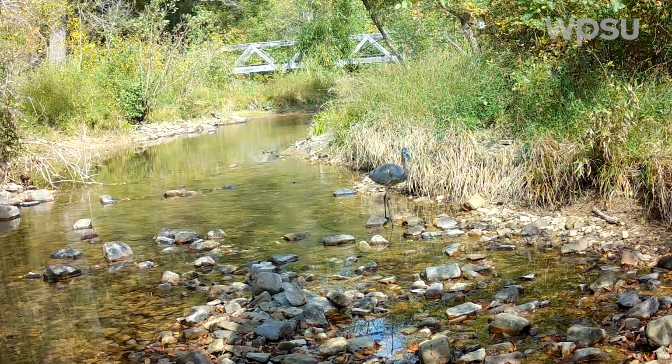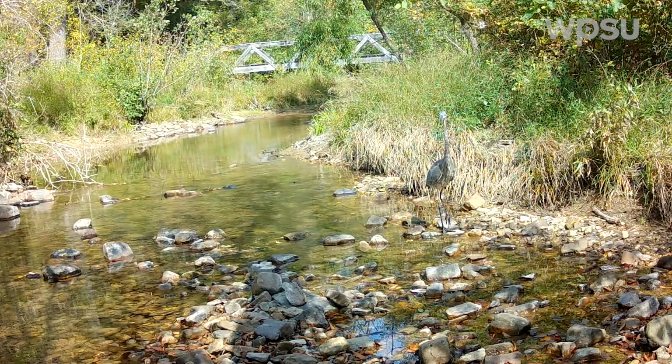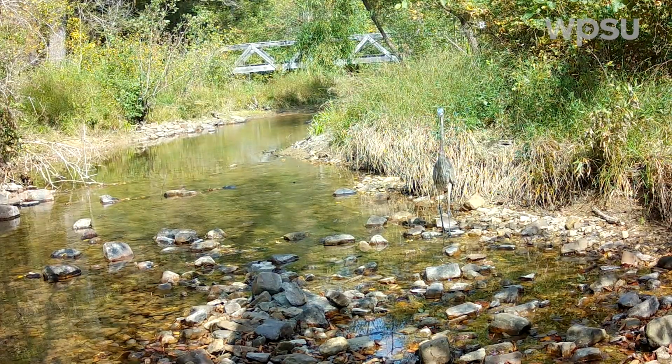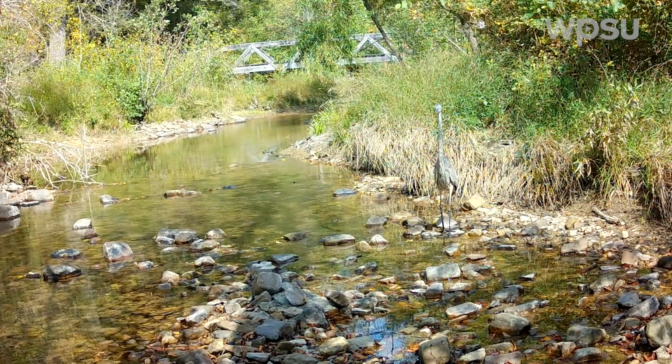We also got a bit of a treat in being able to see this heron walking downstream toward the camera, and when it stands up straight against the background of the reeds and grasses, you can really see how well they can camouflage and disappear in these habitats.